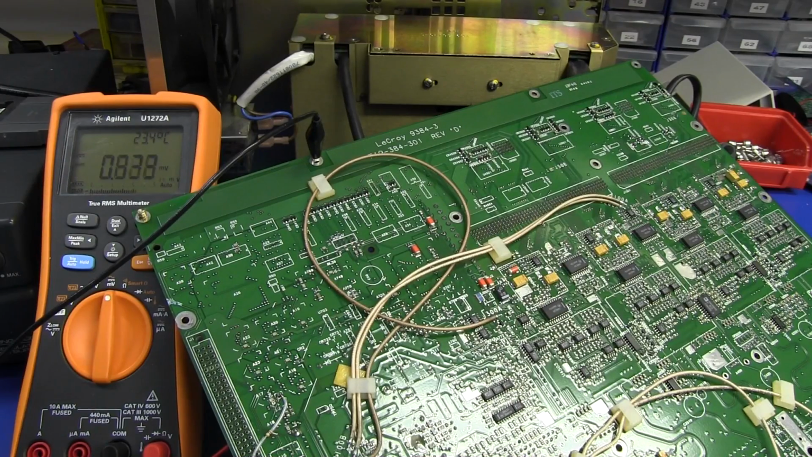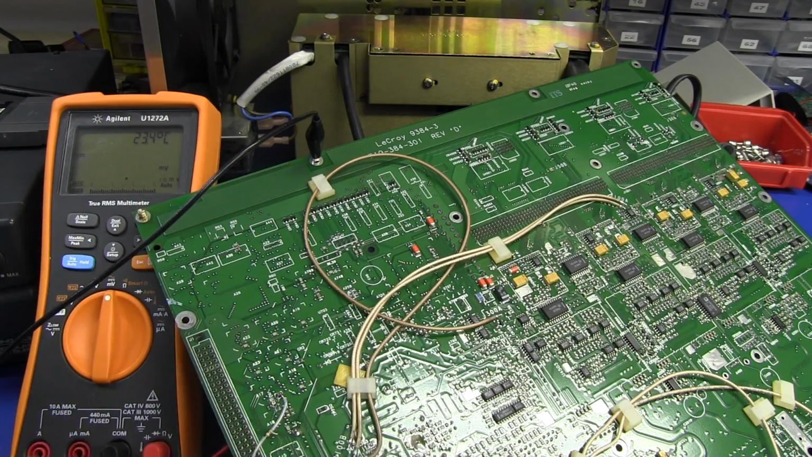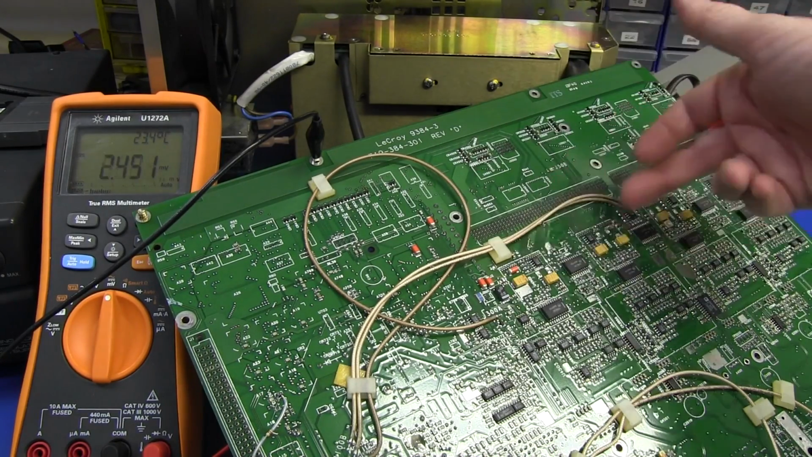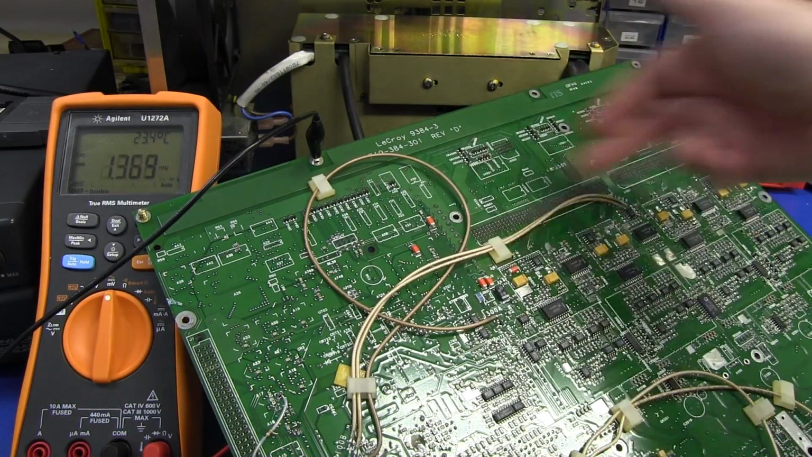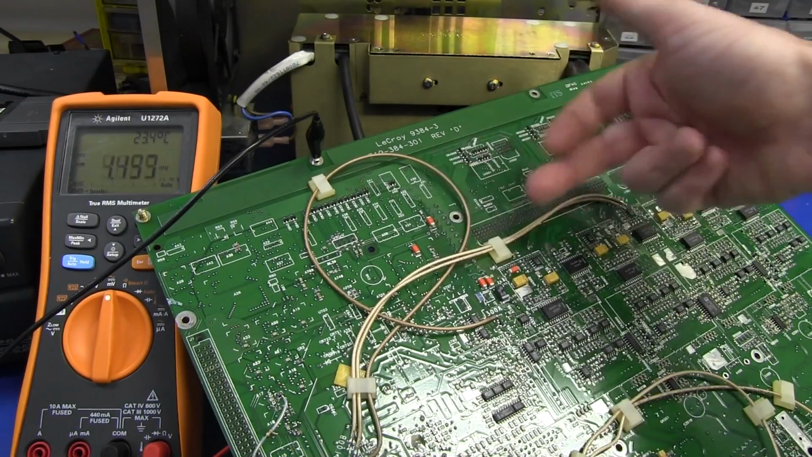Now, as I mentioned before, you can do the thing with feeding constant current through it and then using this to measure voltage drops. But the problem with that is when you've got active devices on here drawing huge amounts of current, you're naturally going to get the drops across here anyway. So, you're going to get the drops across the plane.